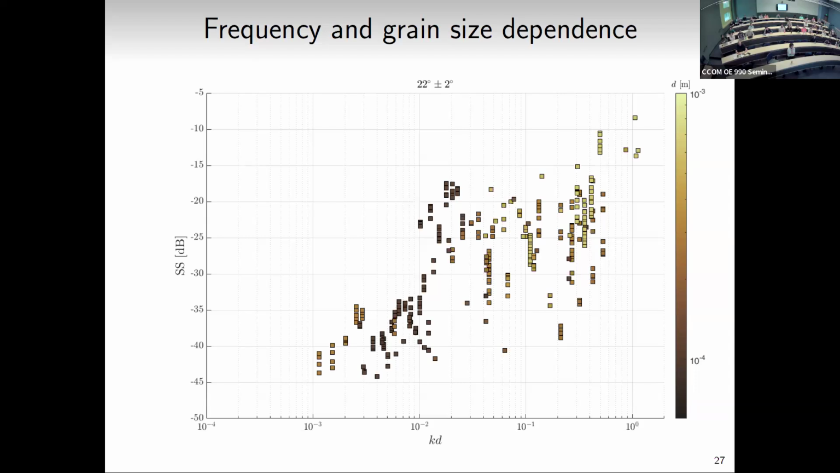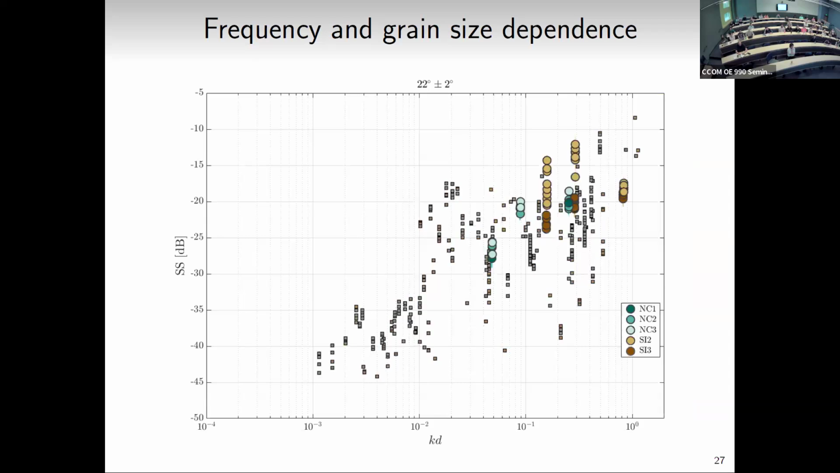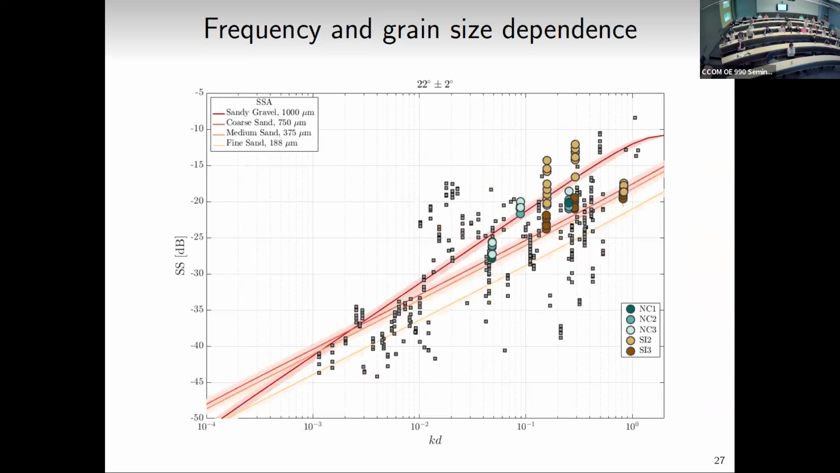But there is some kind of trend in the scattering strength if you squint a little bit. So now those markers are gray. I've added our markers on top to see where they fall, and they fall along this general trend. We can add our model predictions that, again, show this general trend, but don't explain the smaller scale variability.